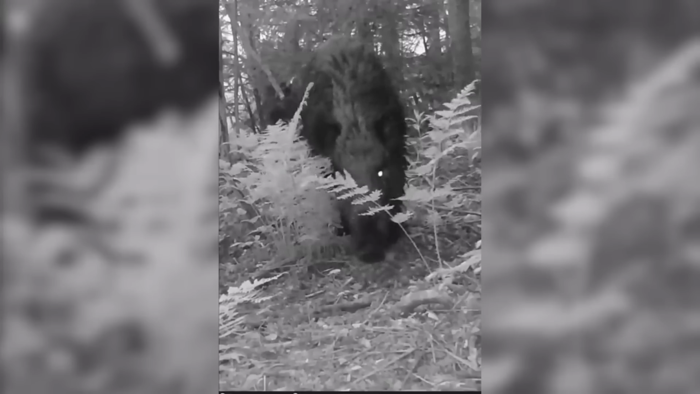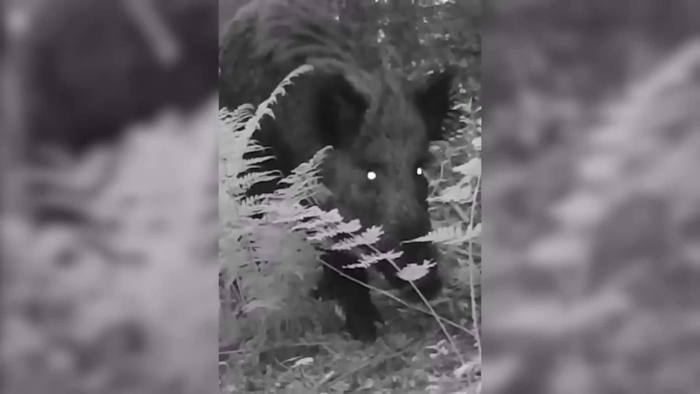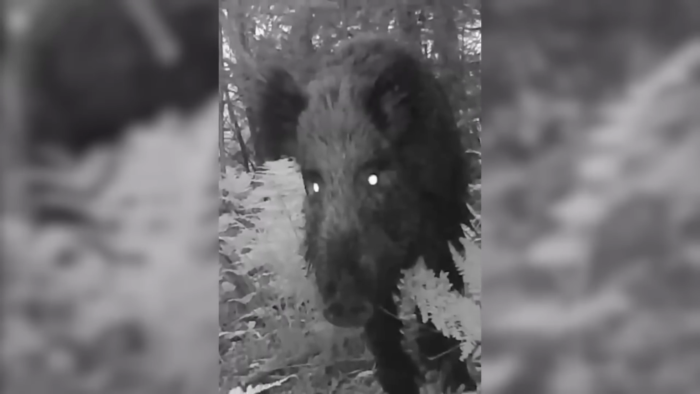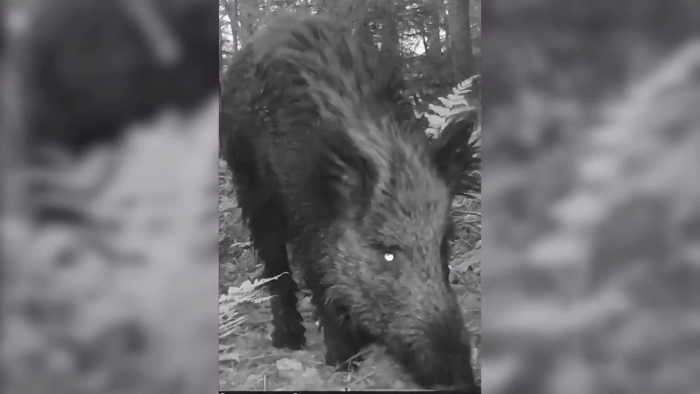But something was off. The wild boar was moving strangely. As it got closer, it became clear that it had an injured leg. The camera flash made its eyes glow, adding to the eerie atmosphere. However, there's a feeling that something isn't quite right. Maybe another wild animal injured the boar, possibly, but there's a chance it could be something even wilder than the animals around.